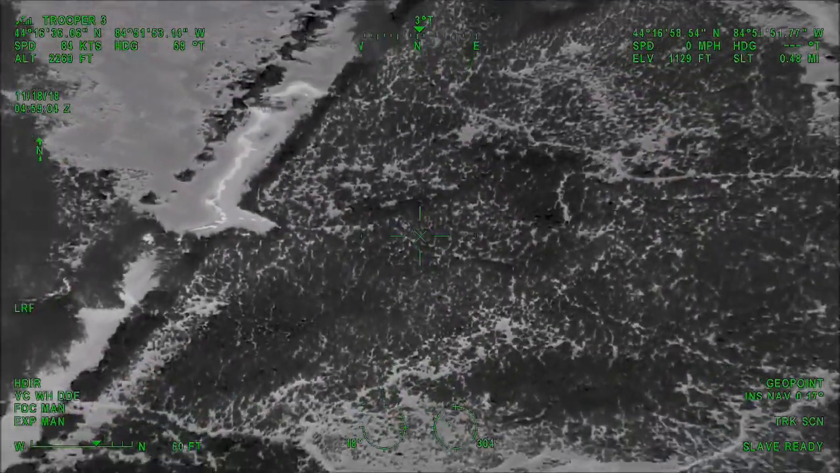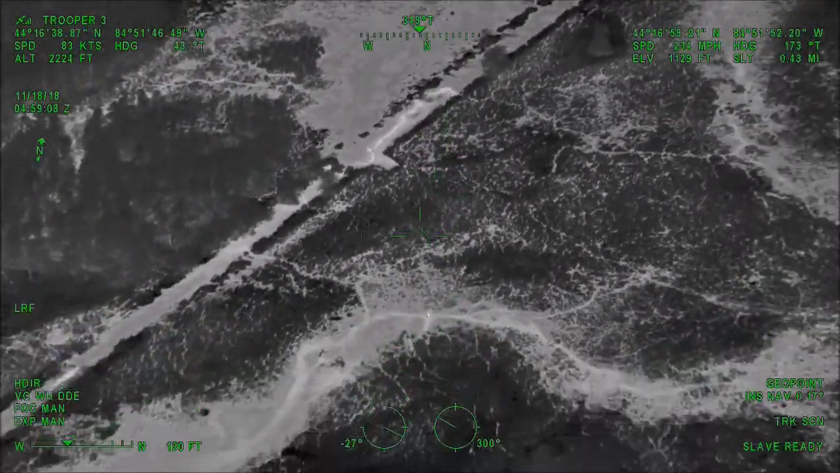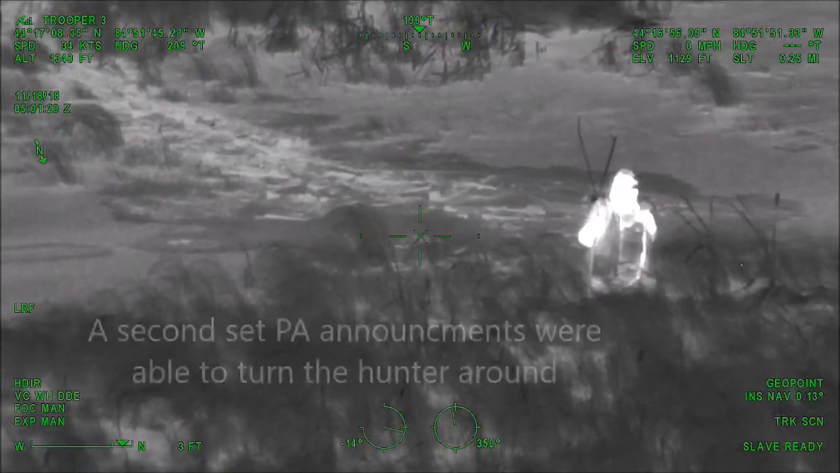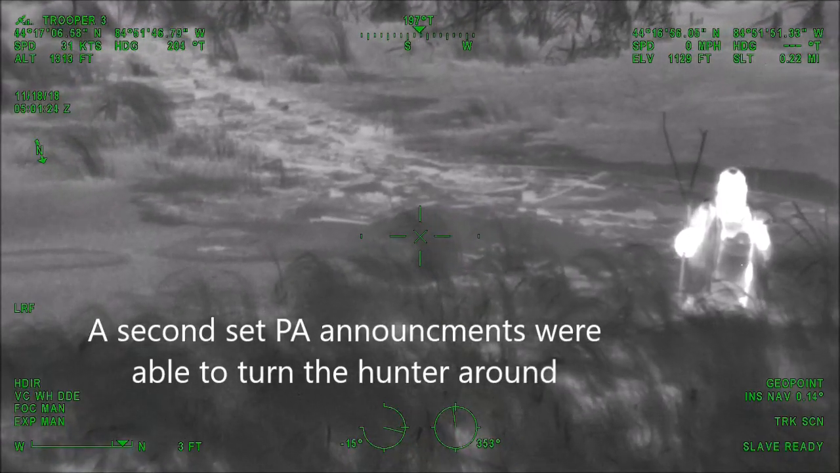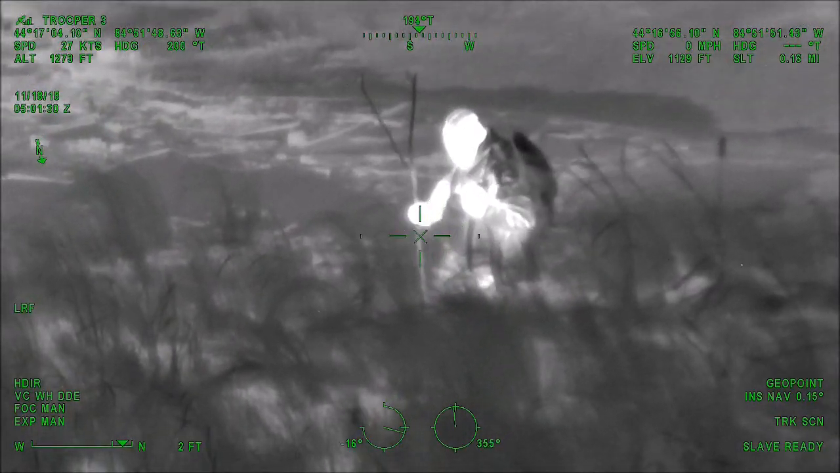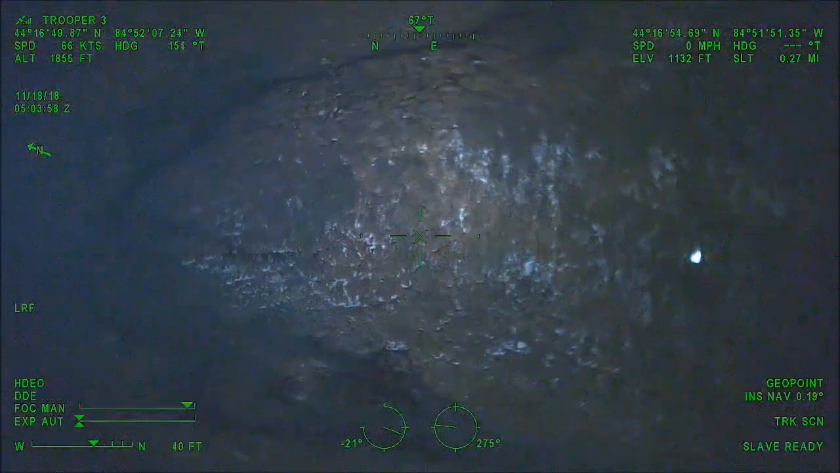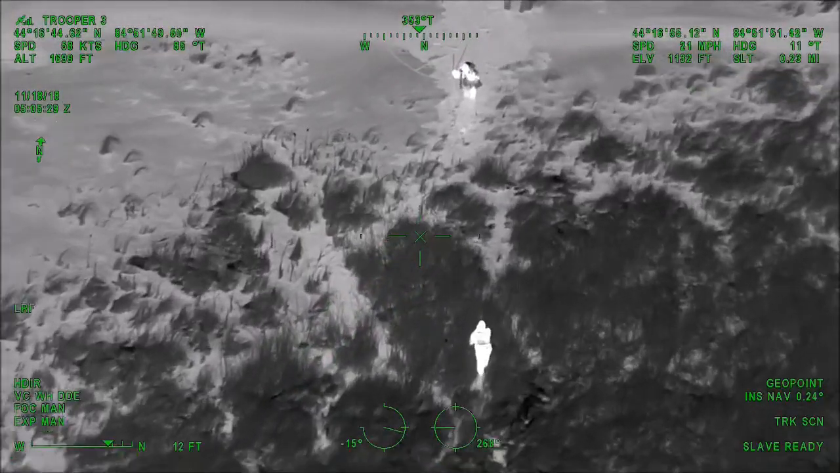He's going to put himself in another predicament if he crosses over that, because he's going to have to go across another huge body of swamp. So we got to get him turned around somehow. Clear. I've got contact with him.